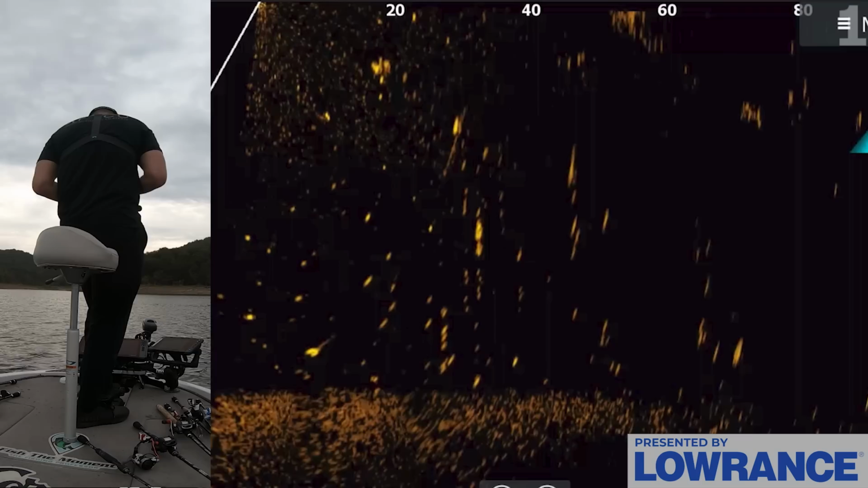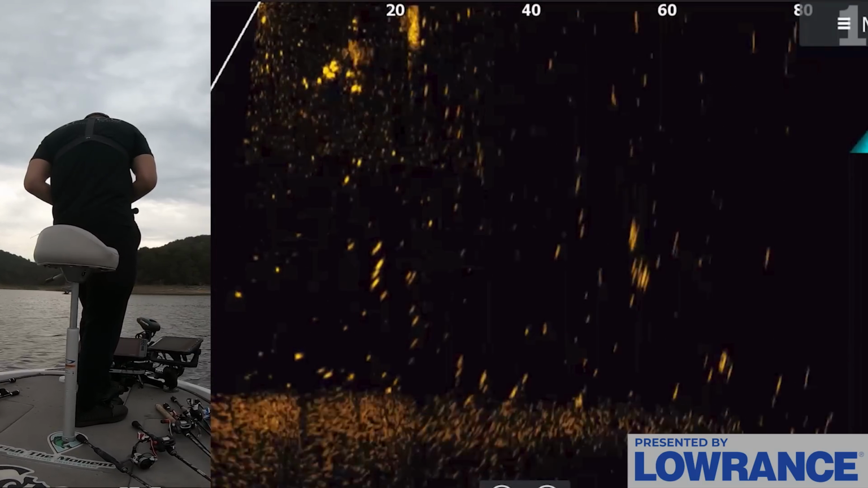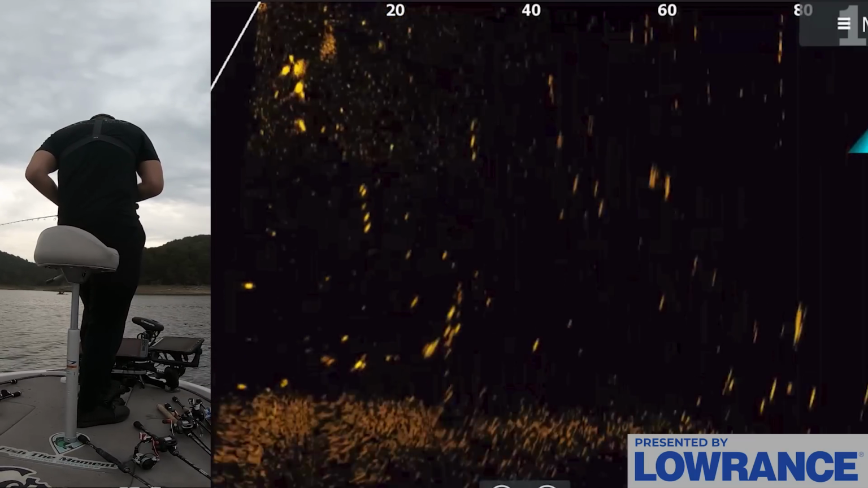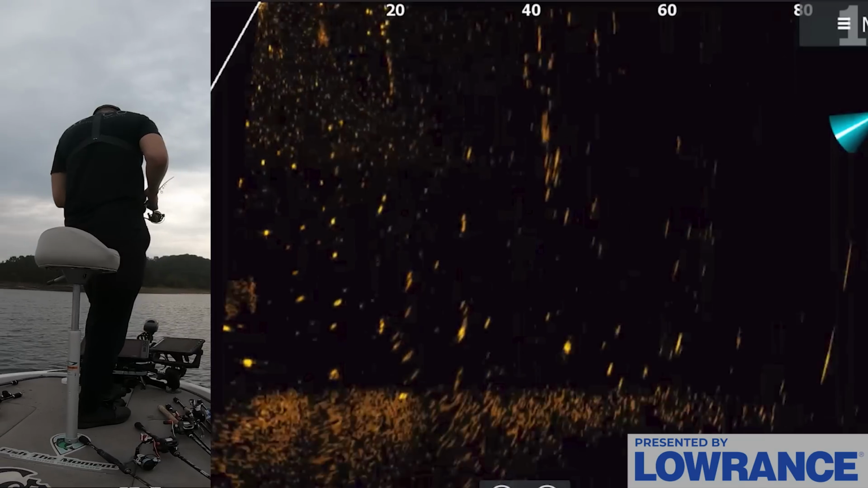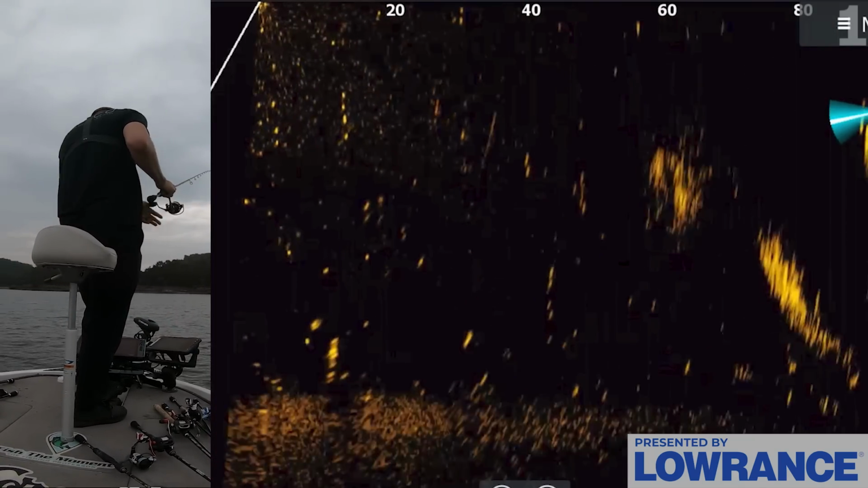Eat it. Oh gosh, eat it. They're bumping it, they're hitting it. They're not getting it, come on. Come on. Dang it, I think I pulled it a little bit too far away from them. Sometimes that happens, guys, when you don't drop it right on the center of these groups and you kind of pull them to it, they're a little bit less likely to eat.